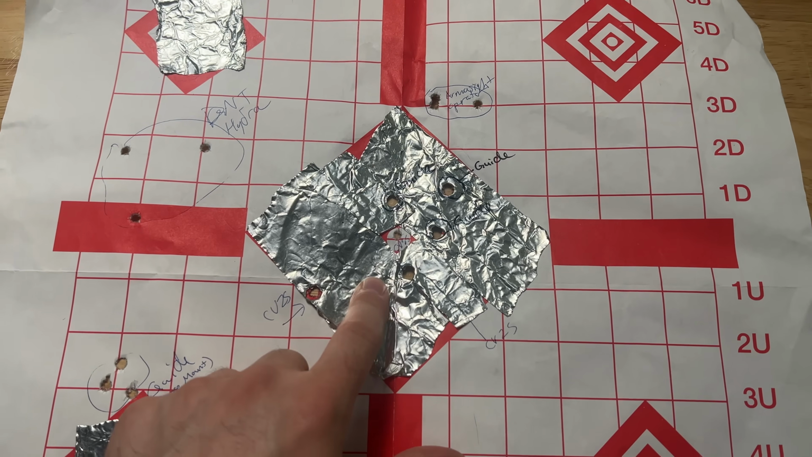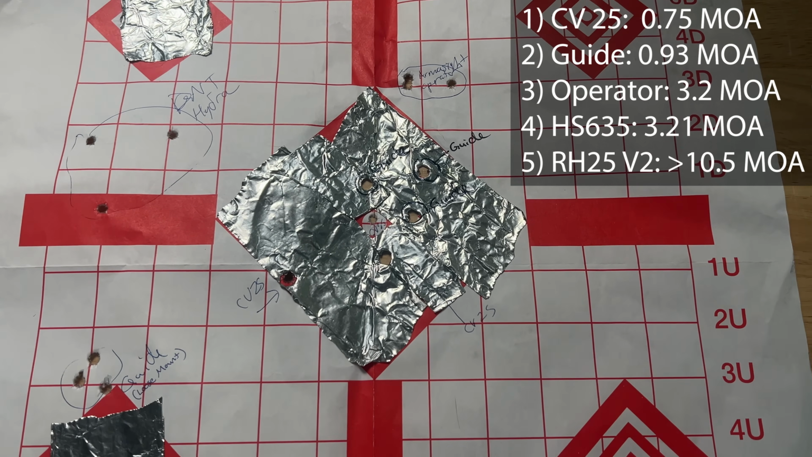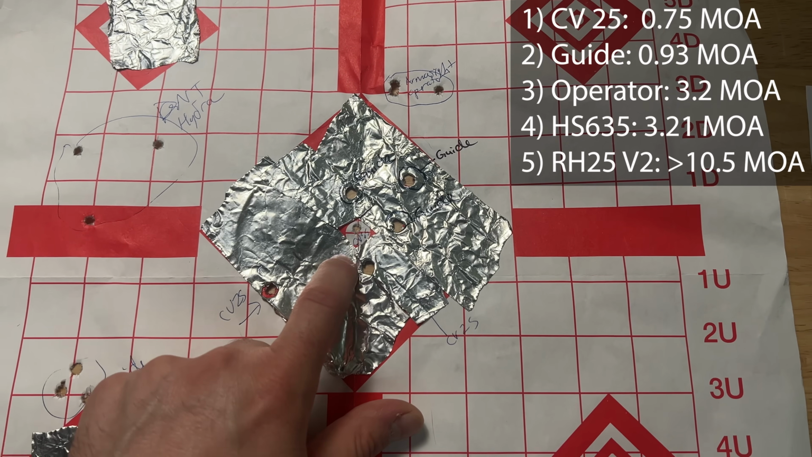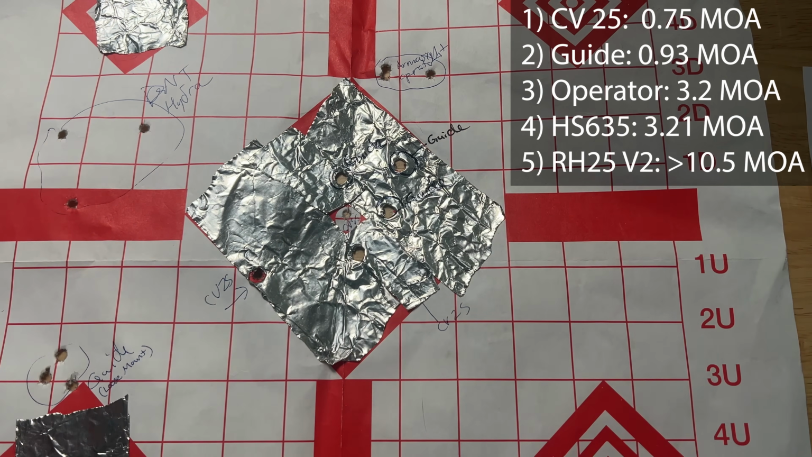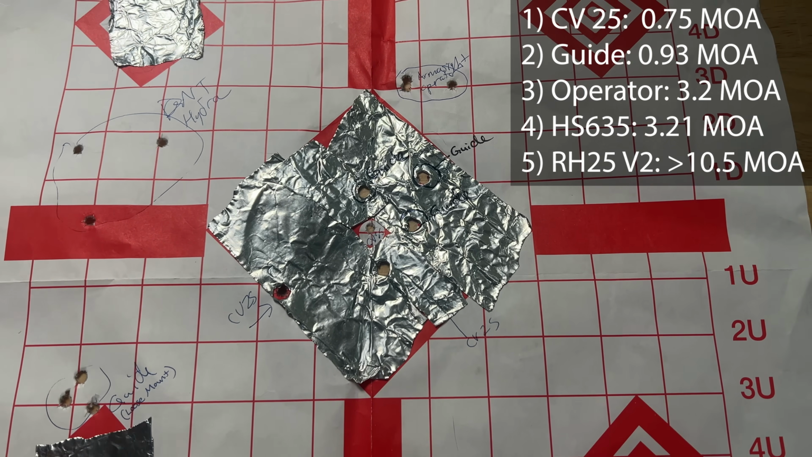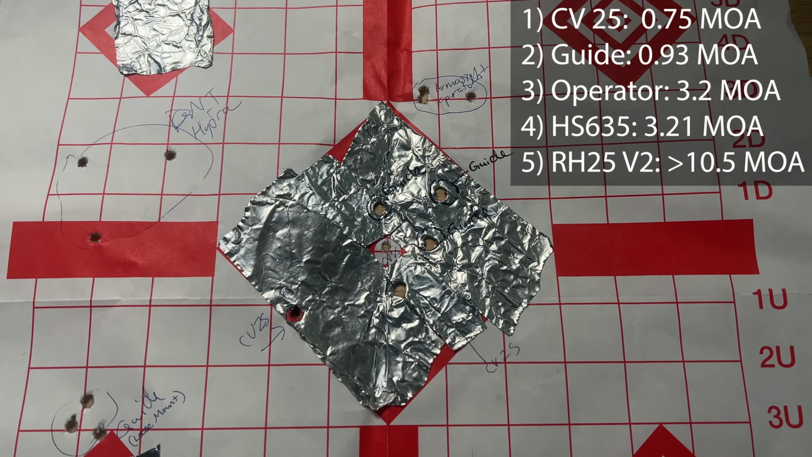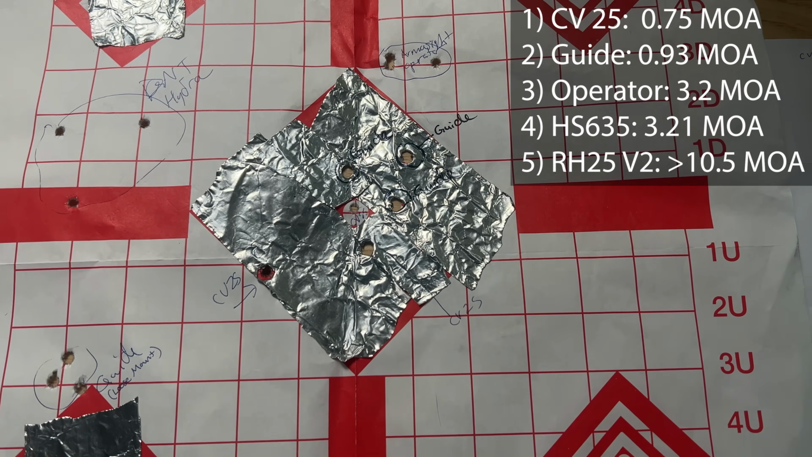So for the CV25, the out of the box collimation was 0.75 MOA. The Guide was 0.93 MOA. Now, the Guide group is better. The CV25 group is, I think, artificially a little bit better on paper because of that bullseye hit, but these are the results we got. Again, the Guide cannot be adjusted, so the good news is it was within 1 MOA of repeatability, as is the CV25. So those two were sub MOA in terms of kind of gauging level of effort right out of the box, how much tweaking and zeroing you may need to do.